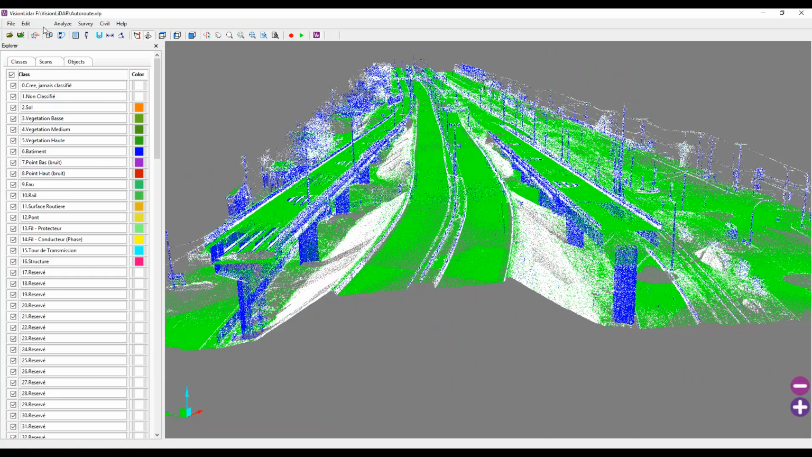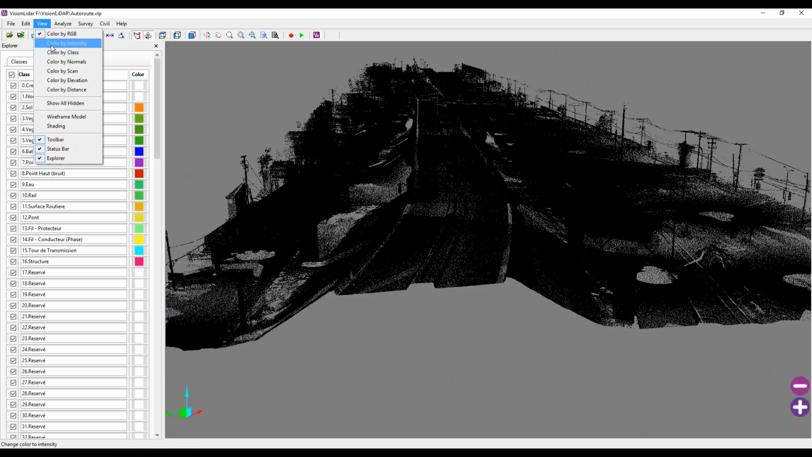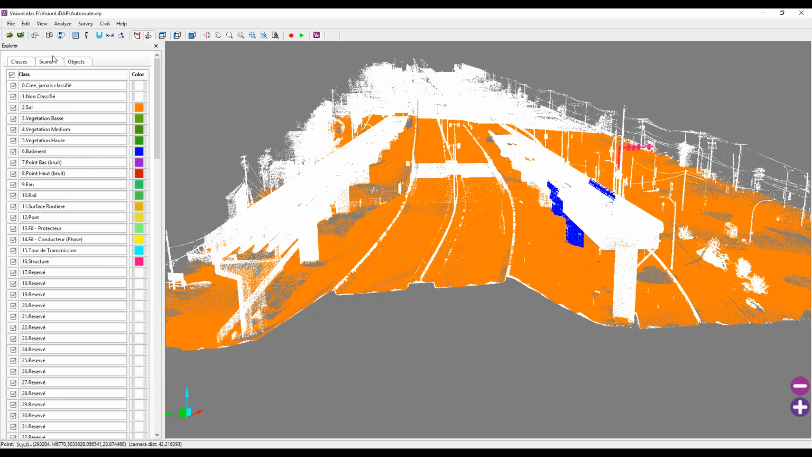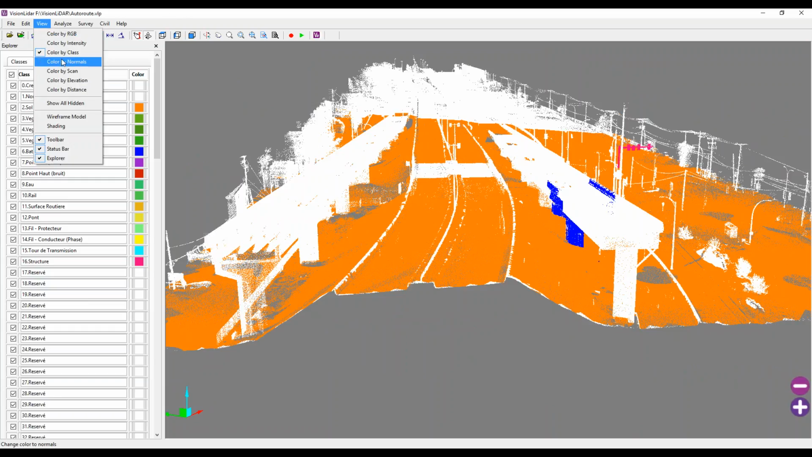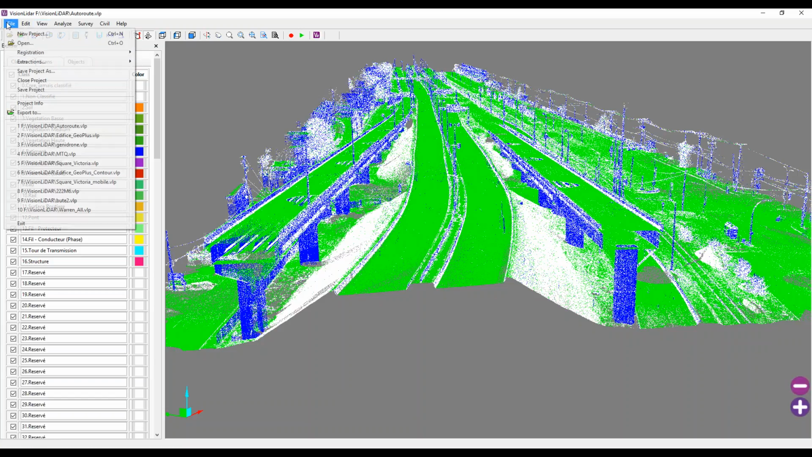It's in case, like here, I have no RGB information or no intensity information. If I wanted to view my data adequately, I would calculate my normals, and the software finds all the horizontal planes and all the vertical planes, and will color them a different color.